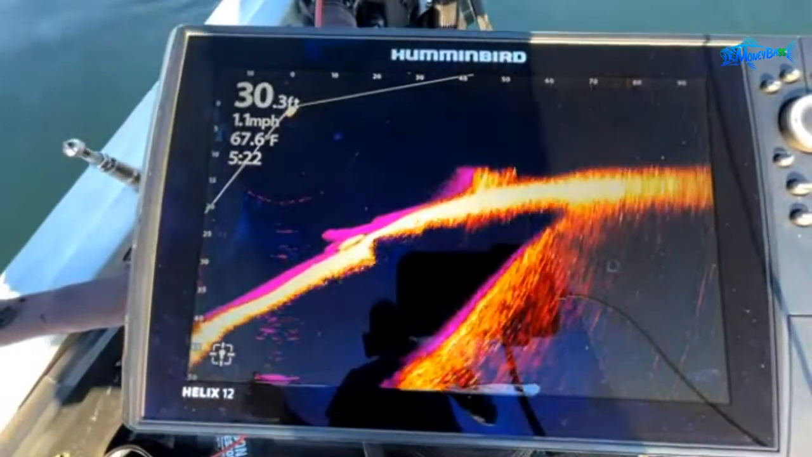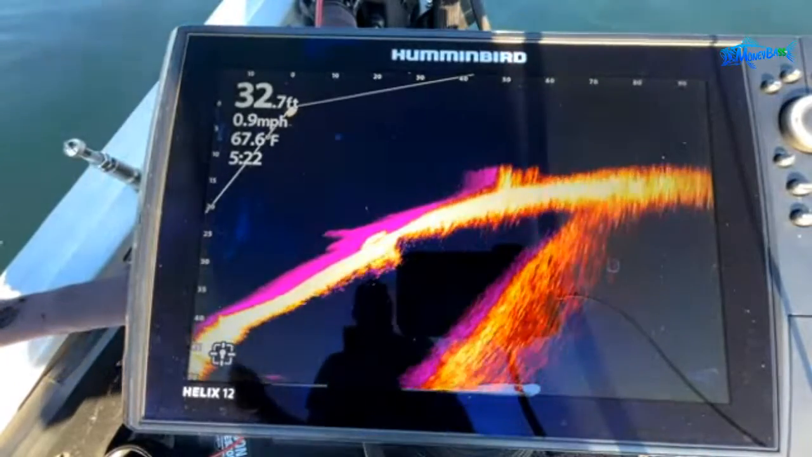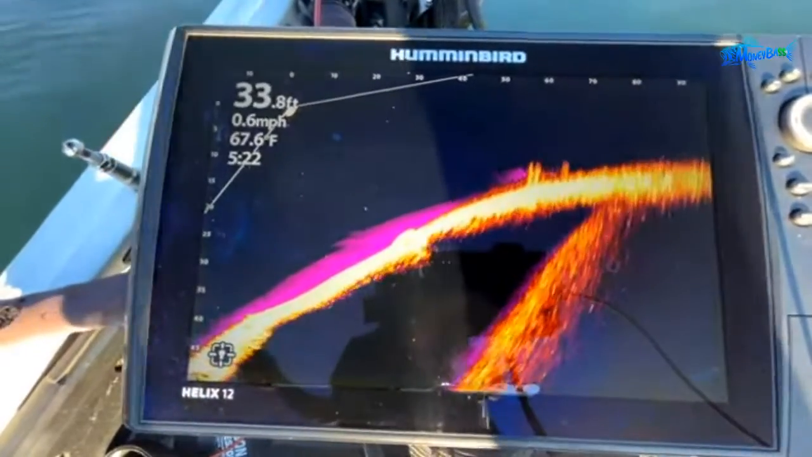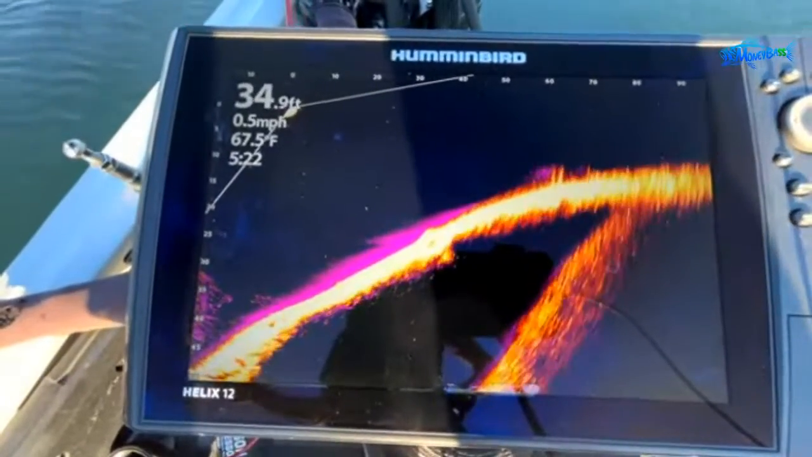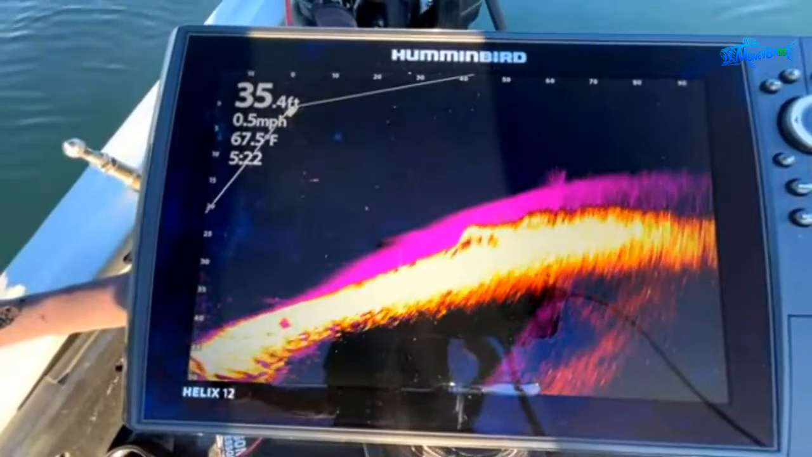Once we get that at about 60 feet, then we'll start casting a few different baits on here. I'll hit spot lock. And again, guys, I want you to take note that we are not seeing that interference from that trolling motor like we were whenever I was out here about a week and a half or so ago, right before my last tournament, guys.